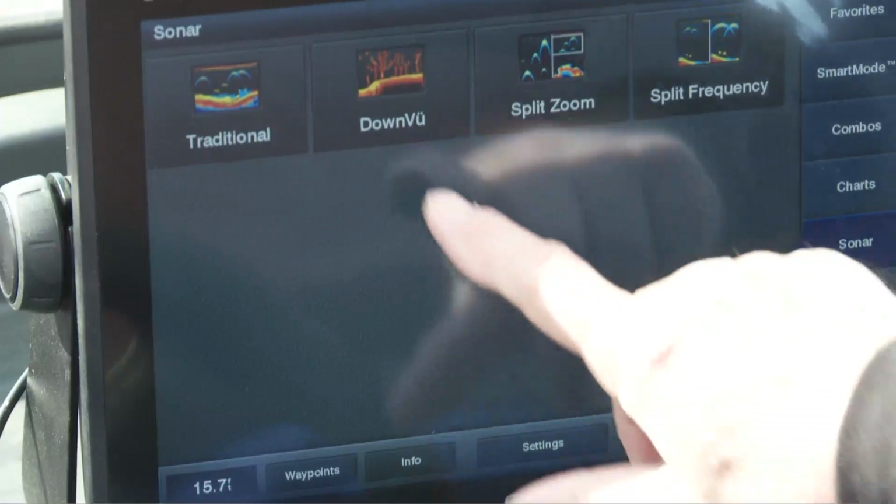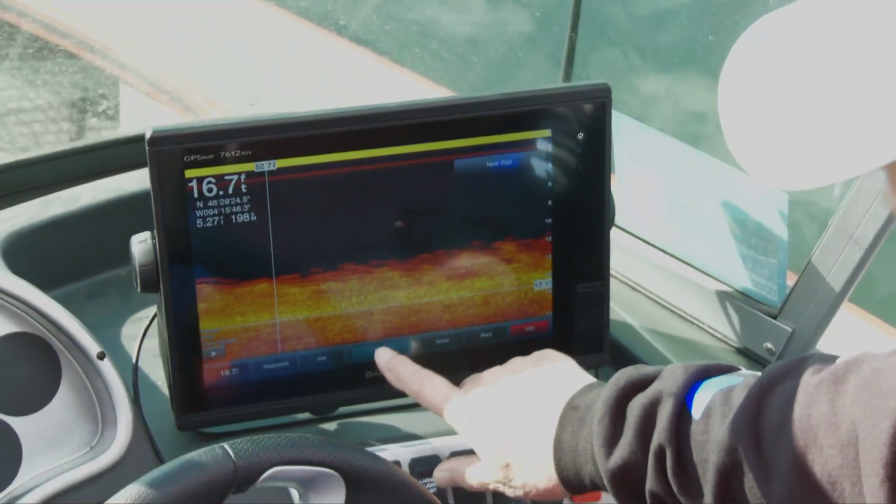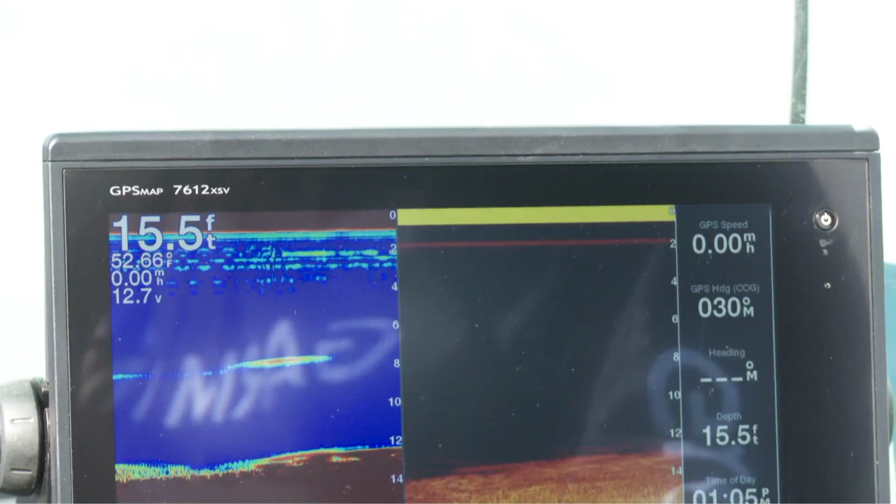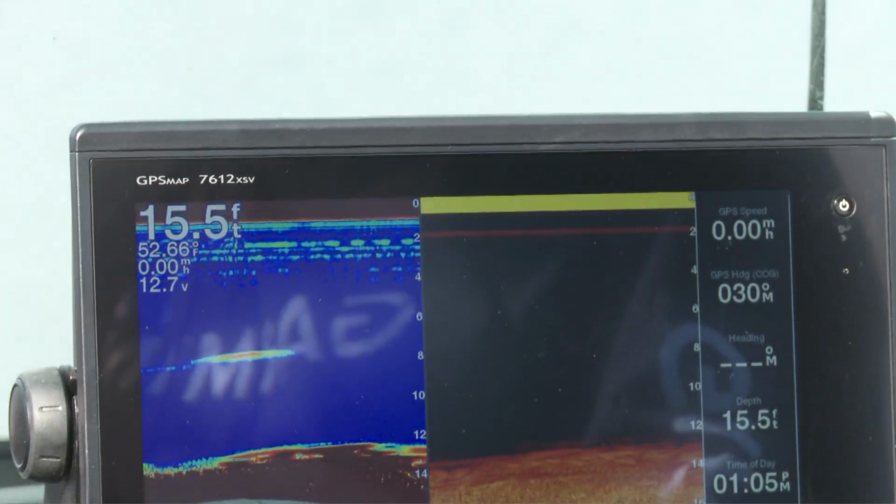But with down view, it's going to give you that picture quality image to where if it's a weed bed, you'll see the weeds extending up off the bottom as plain as if they took a picture of it. So what they're thinking is bottom is actually a weed bed. The tops of the weed beds, right. And it's just like taking a picture of it. It's so clear. The downside of down view is it doesn't show the fish as well. So that's why you want to have both. You can have one screen with traditional, one screen with down view, so you'll be able to distinguish between structure and individual fish so much clearer. It's a phenomenal new feature that has really helped the fishermen.